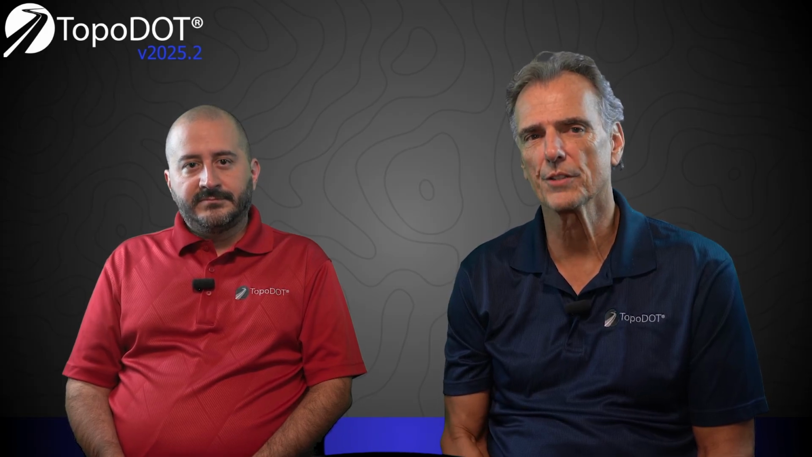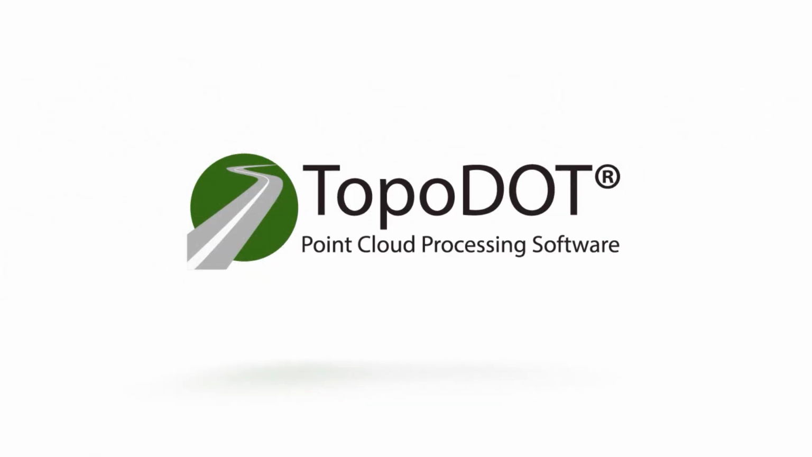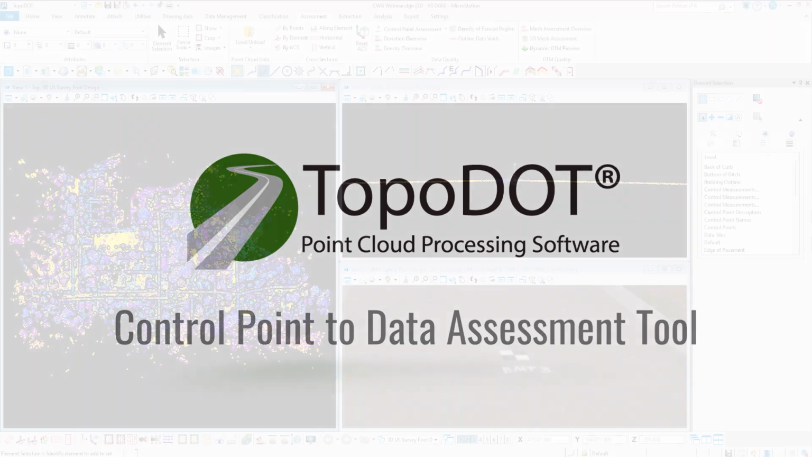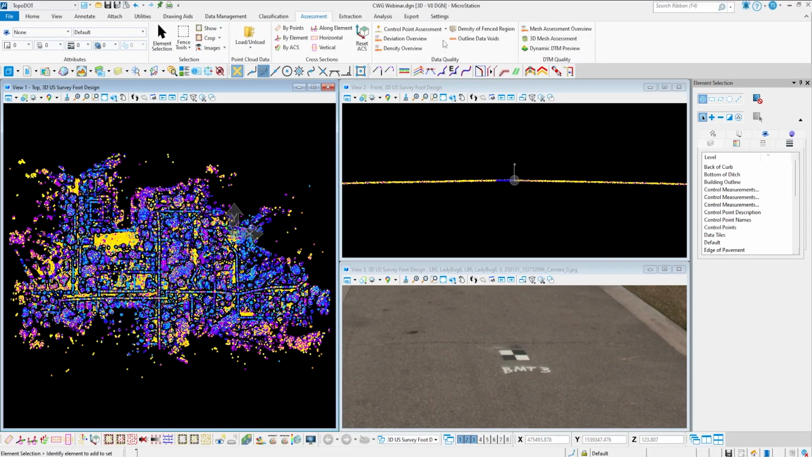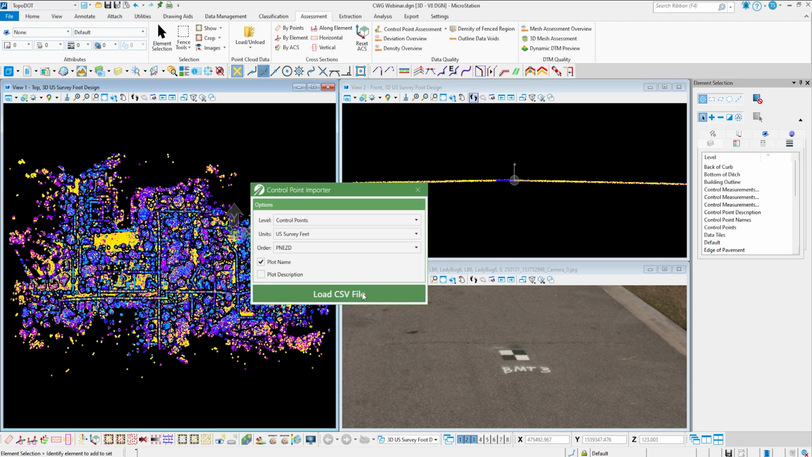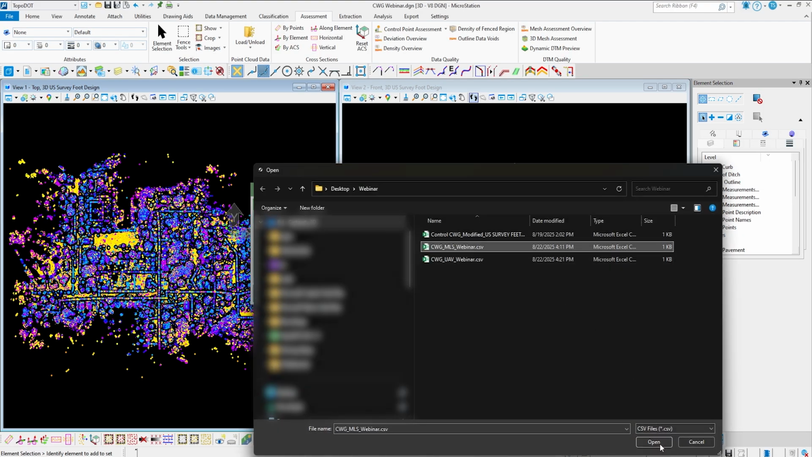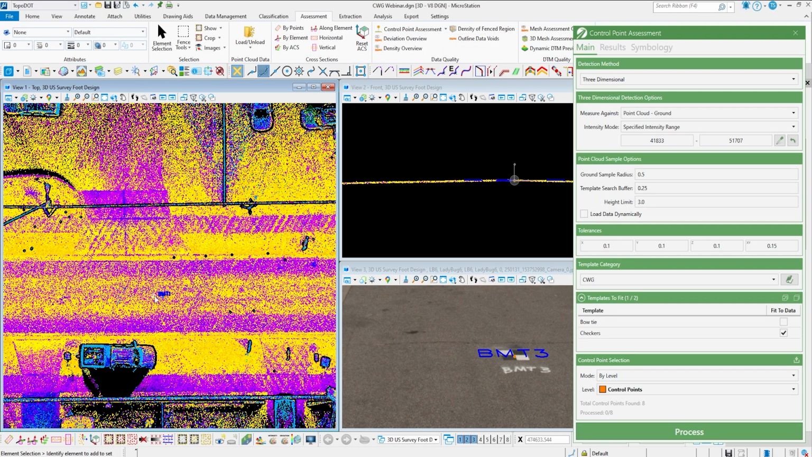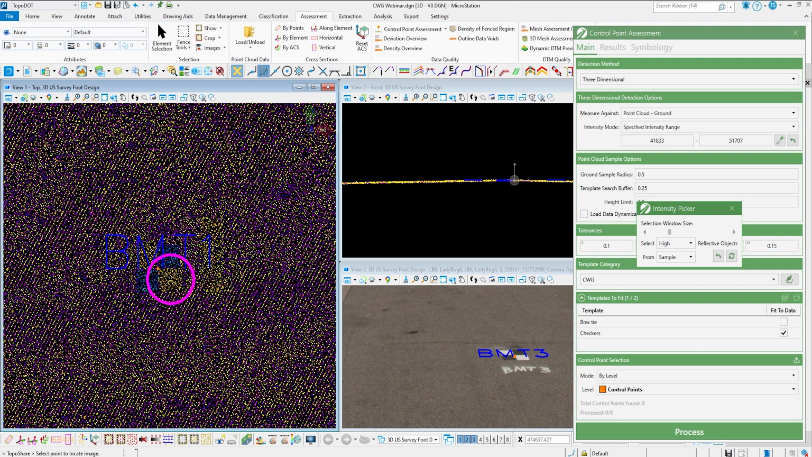Accurate survey control is essential to every successful project. That's why TopoDOT has completely revamped its control point to data assessment tool in the TopoDOT version 2025.2 release. This updated tool makes it easier and faster to validate your alignment between your control network and your point cloud or mesh data. With enhanced processing, you can now analyze vertical and full three-dimensional deviations with greater confidence and clarity.